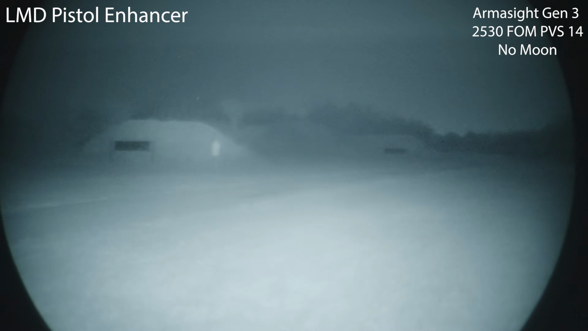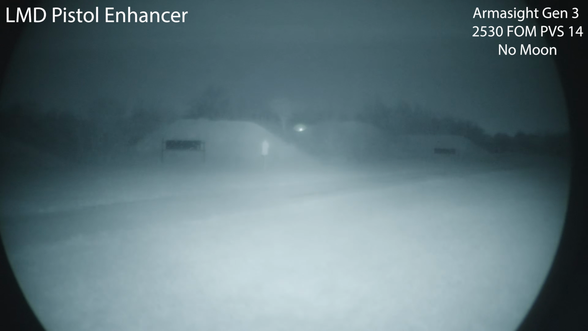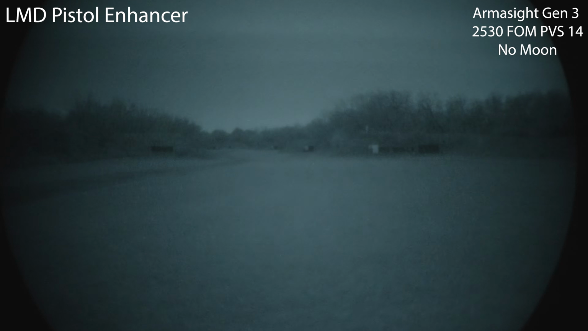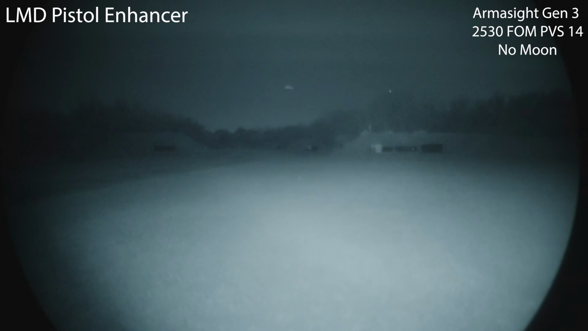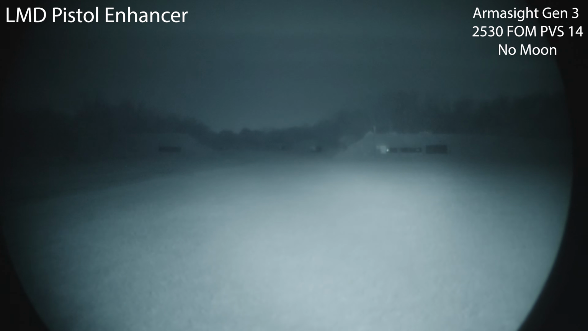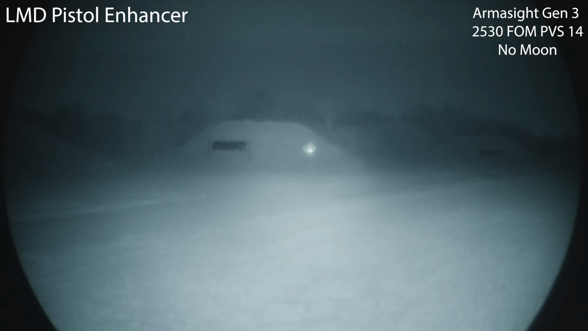All right, this is the LMD pistol enhancer. So it has pretty much one mode, which is going to be an IR flood with a little bit of a hotspot, and then that laser. I'm going to turn the gain down because I think we're getting a little bit of washout. So I think it's probably usable to maybe 150 yards. Laser is a little strong, but not terrible. With no moon tonight, you're going to get a bunch of that bounce back.